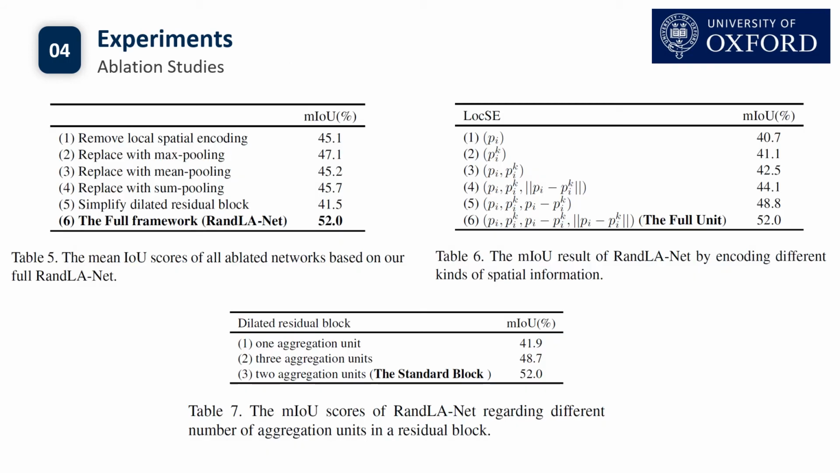We also conducted several groups of ablation studies. As shown in Table 5, the greatest impact is caused by the removal of the chain spatial embedding and attentive pooling blocks. We also investigate the effects of different spatial information in our framework. Finally, we further evaluate how the number of aggregation units in our dilated residual block impacts the entire network. For detailed results and analysis, please refer to our manuscript.